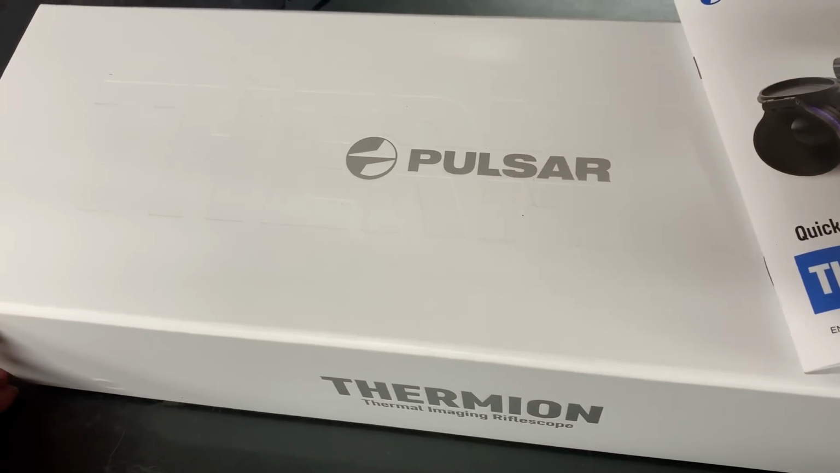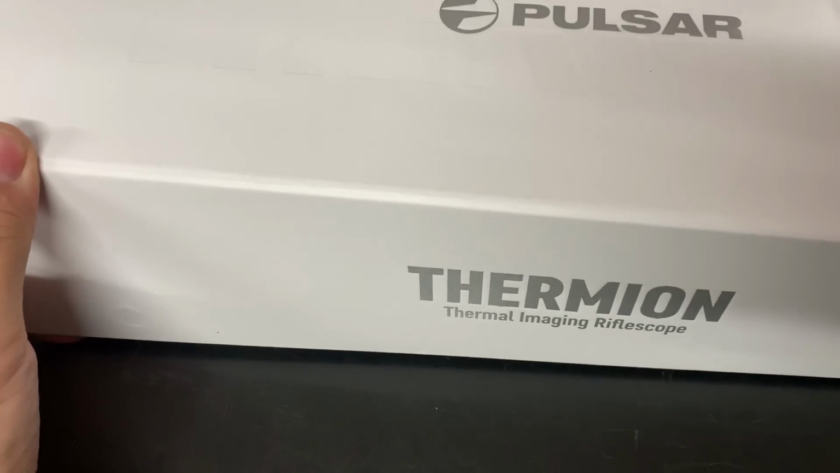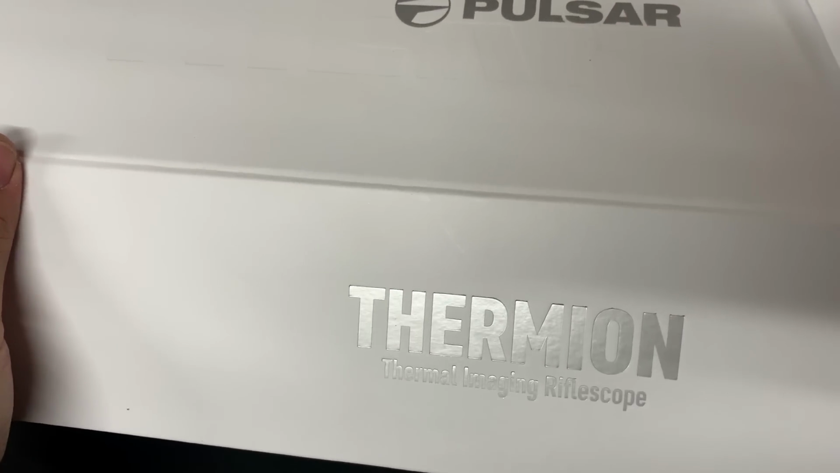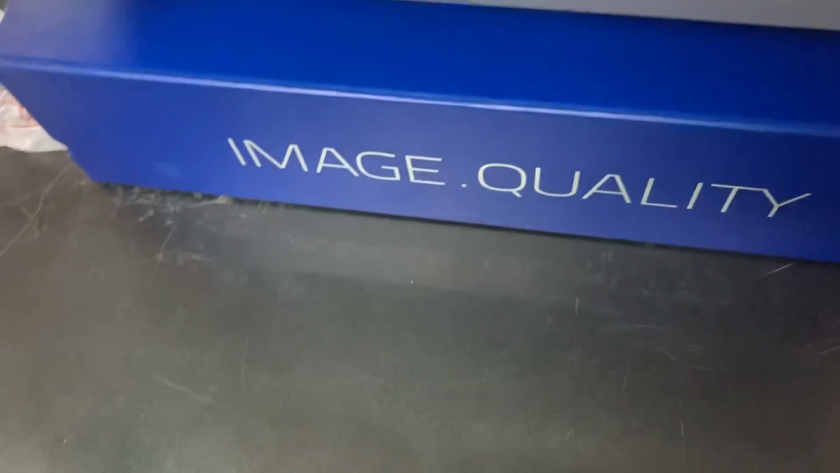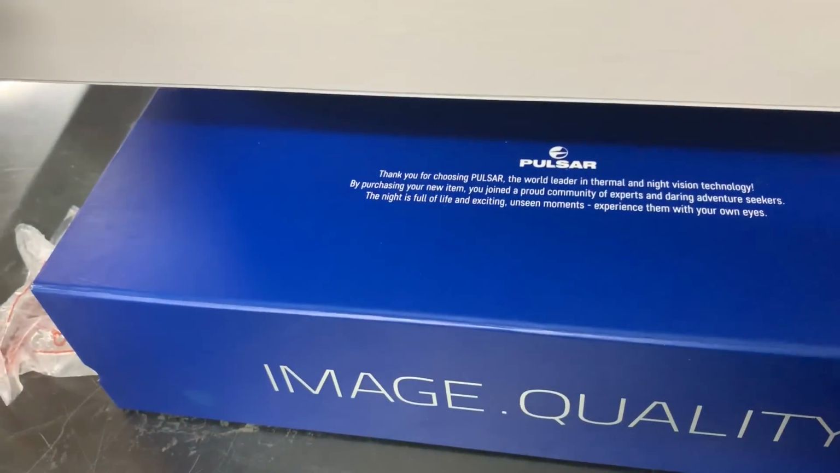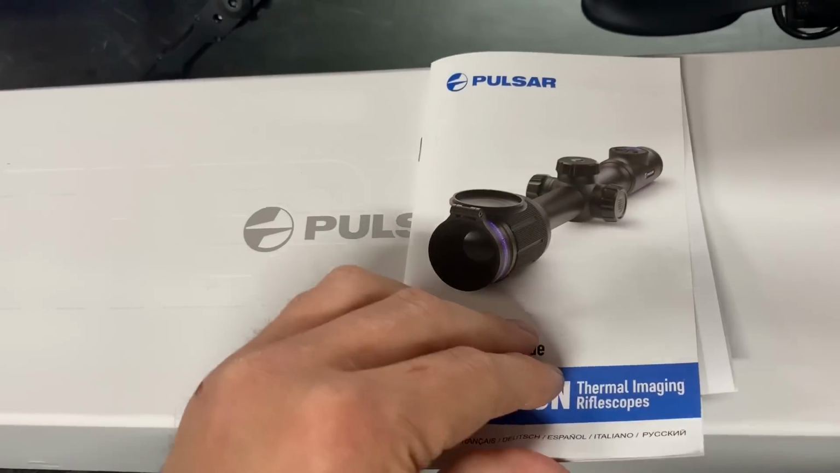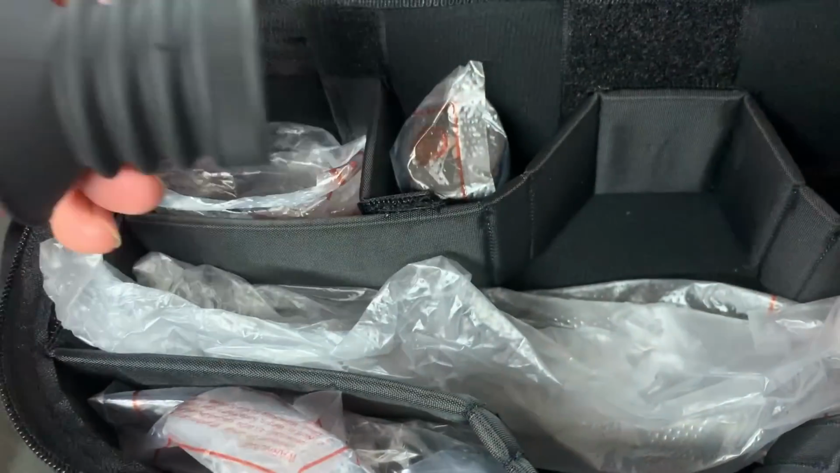This is the box, magnetic. I think this writing is some sort of foil base. When you look through it with a thermal, it stands out like a sore thumb because it's designed to be like that. The boxes fall apart quite easily, just the way they're designed, but they look fancy. Instruction book that comes with it. I don't know if I've already showed you this. I might have already went over this, but there you go.